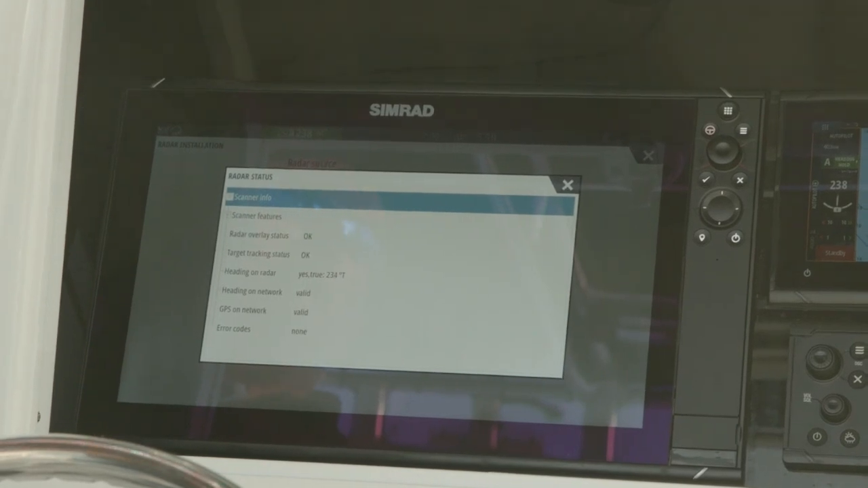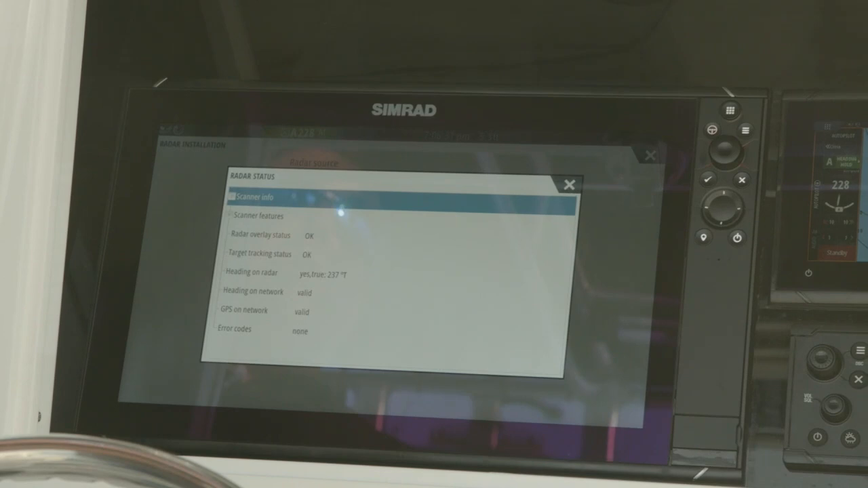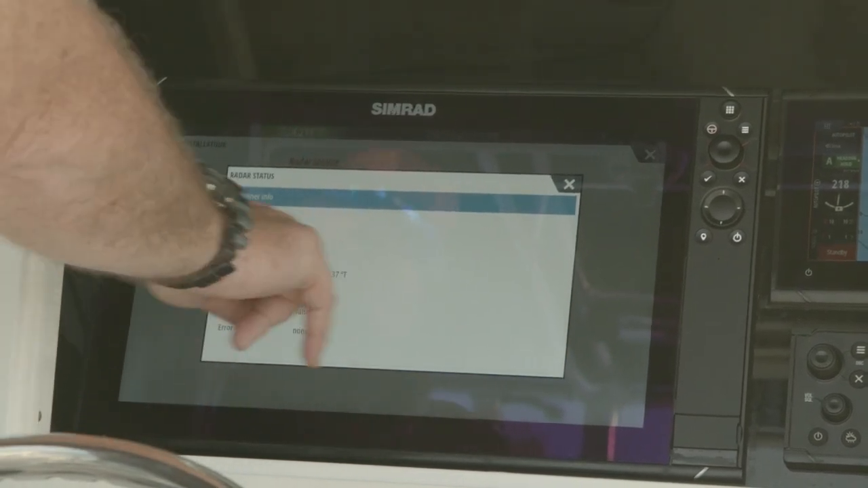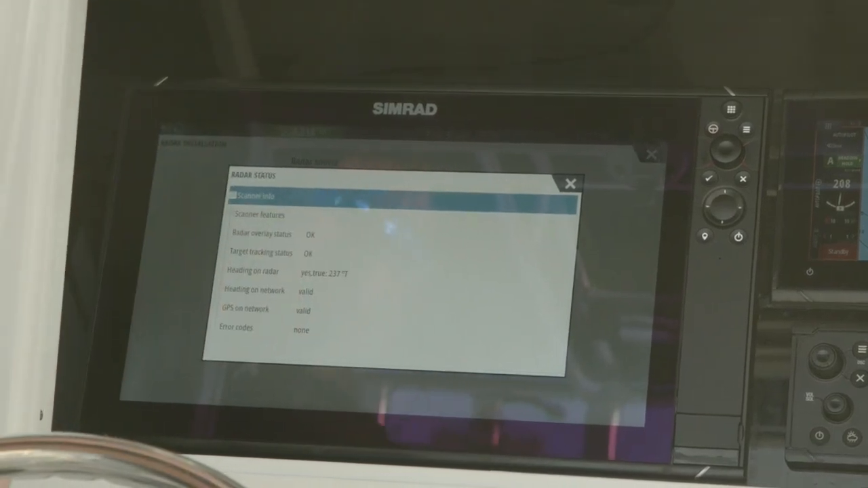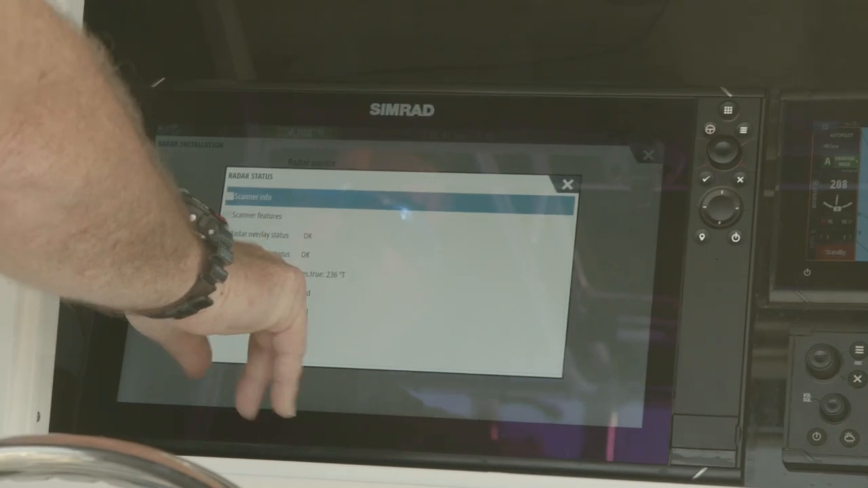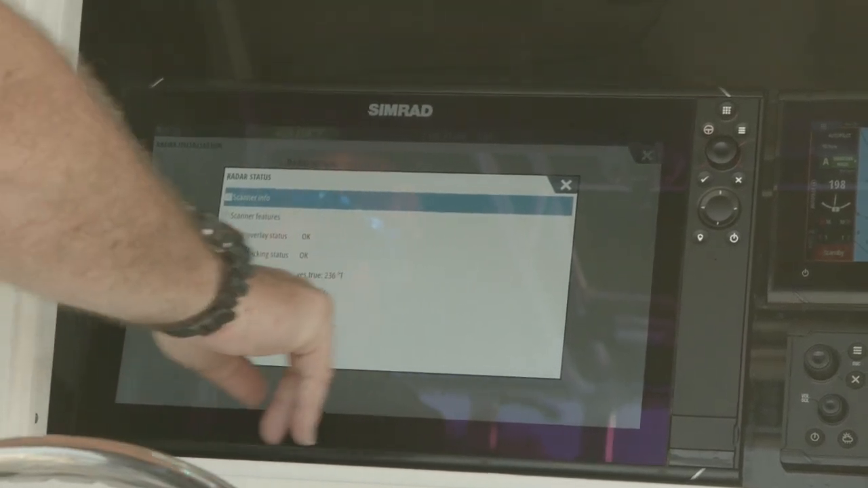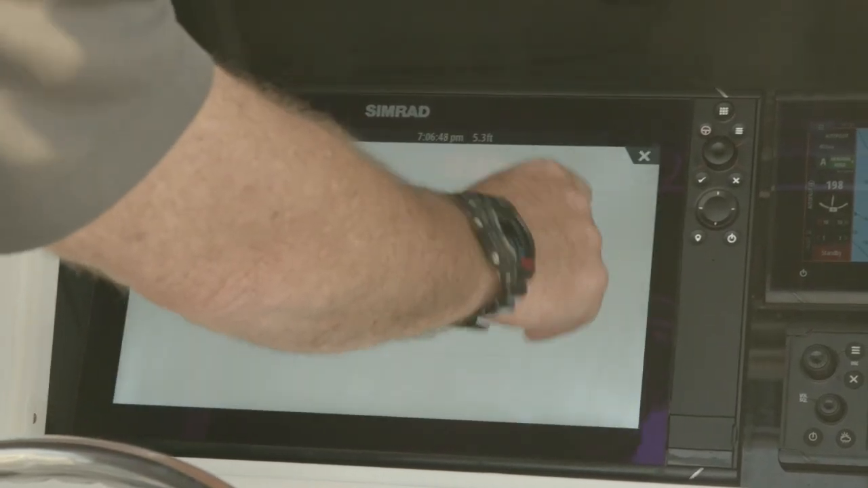So by using our GS25 we can do radar, but we can't do MARPA target tracking. If we put on our Precision 9, we can now do that MARPA target tracking. So this tells us that we're actually reading, it's in true, we're getting an actual heading input, it's on the network, we've got valid GPS, and the big one is we've got no error codes. So that means everything is performing properly.